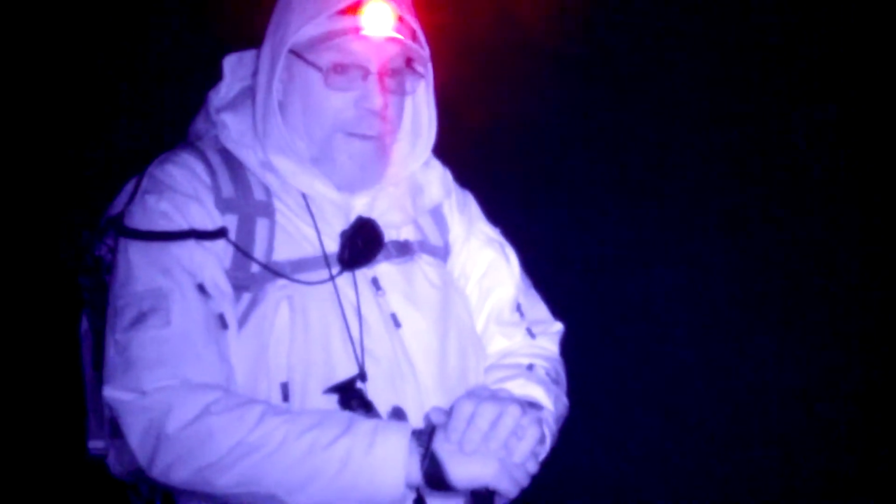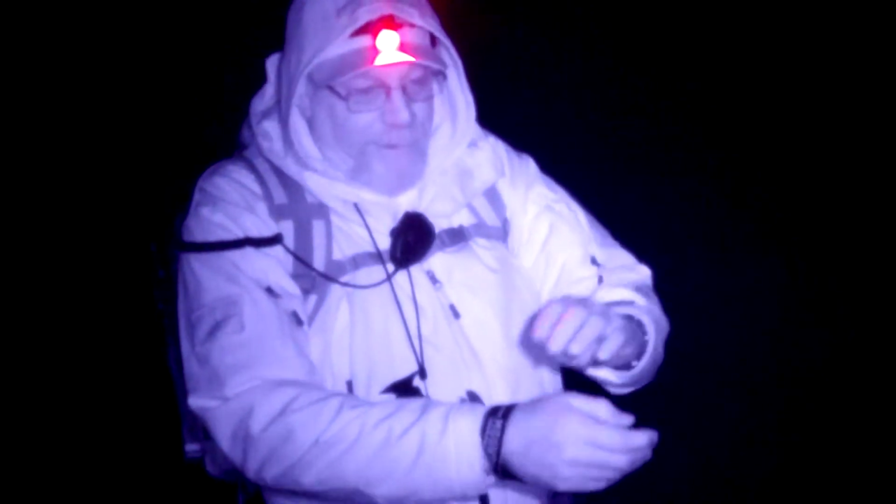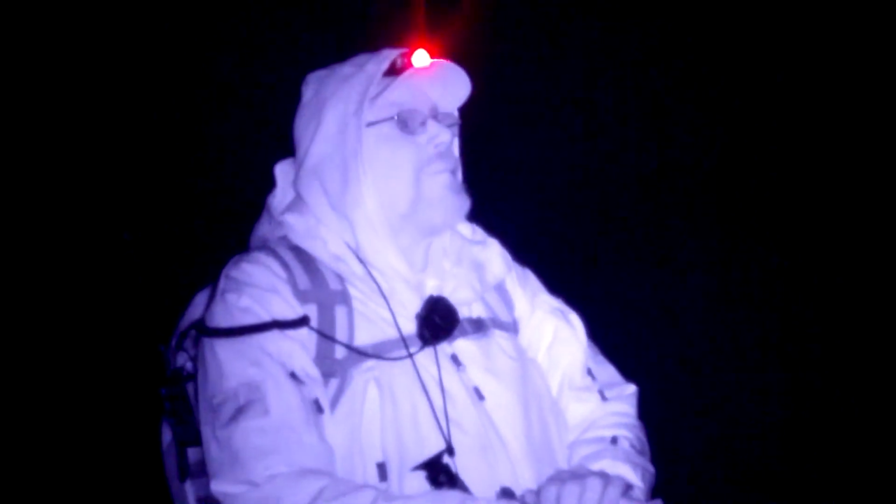They're just tiny. Can you show again how big they are? It's a little screech owl. They're small, really small. They make that noise. It's really freaky if you've never heard one before and you're out in the woods in the dark.